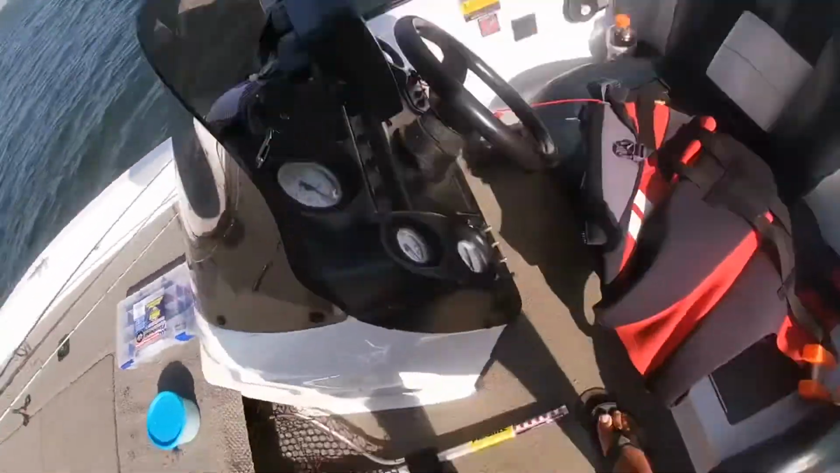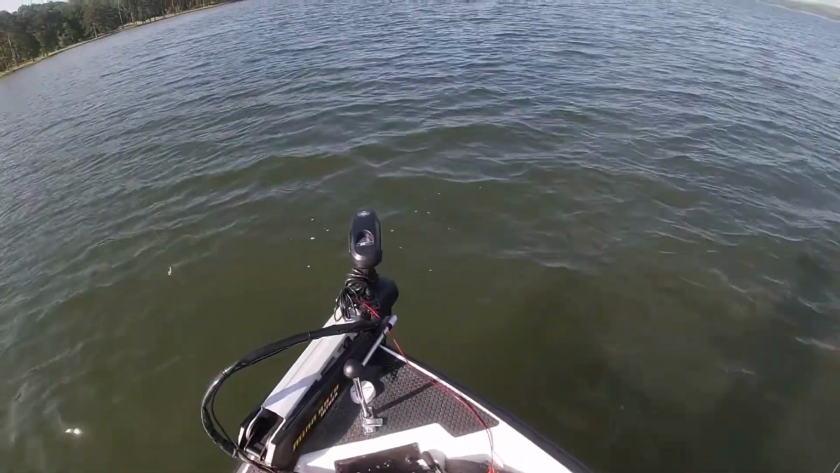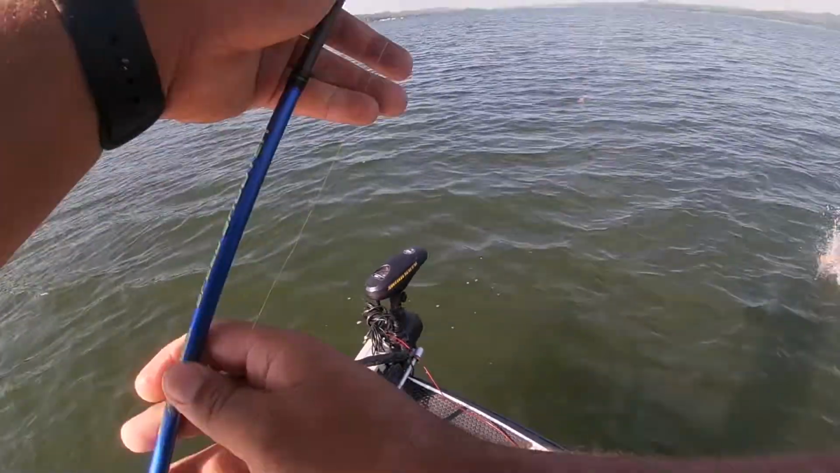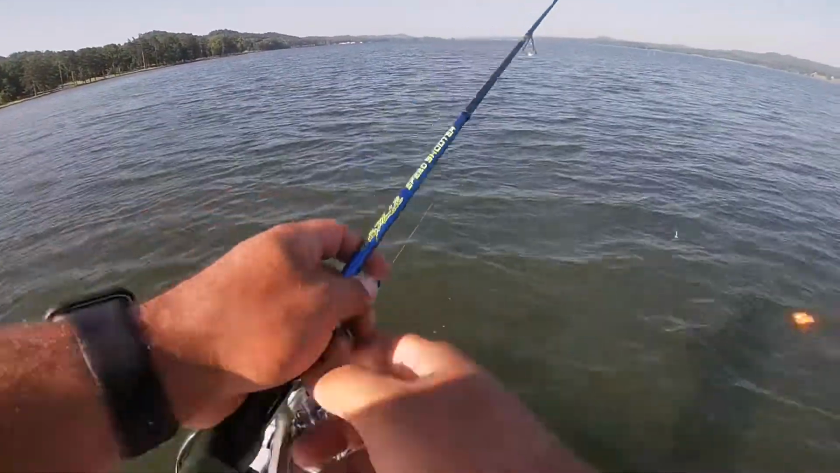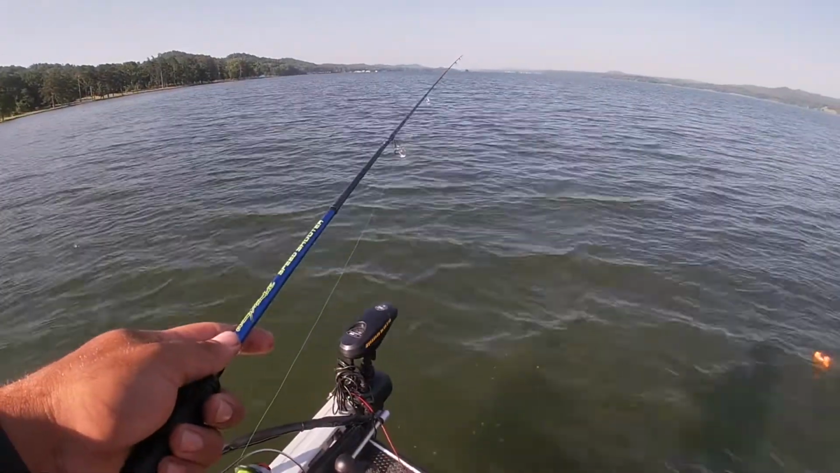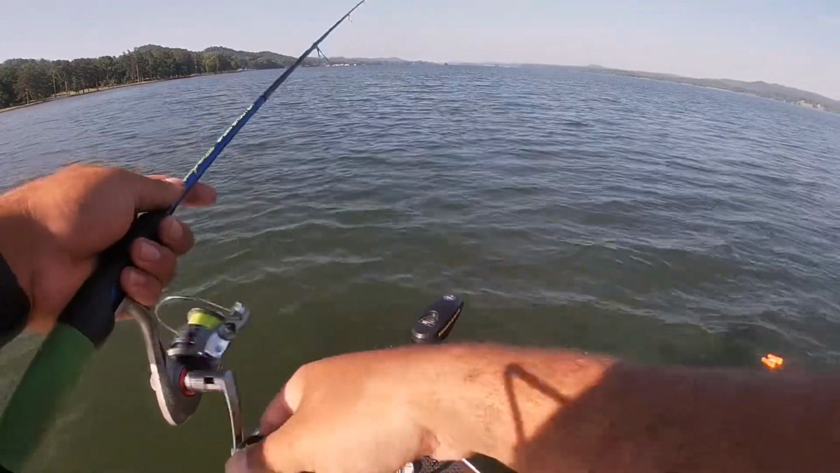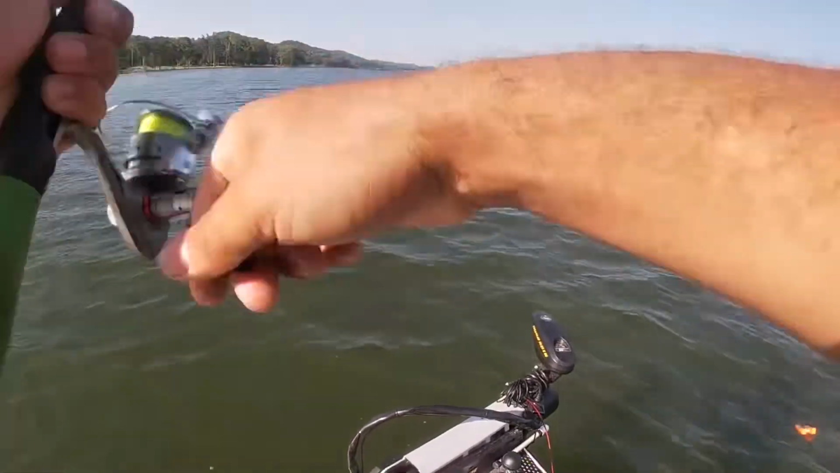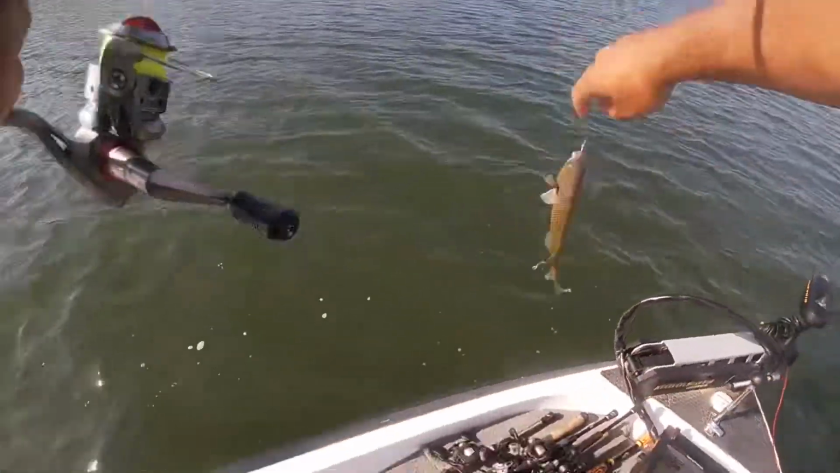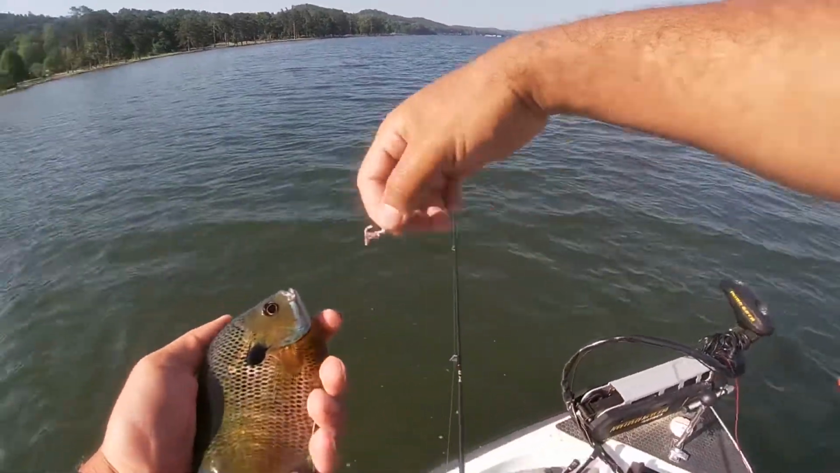What I'm gonna do, I got my marker. So now, since I know where these fish are, I'll take this marker and do that to give me a reference. I know those fish are about in that area. I gotta pinpoint exactly where they are. There's one. That's another decent one. We're gonna put him in the live well. That's a really good one. He ain't giant, but he's an eater.